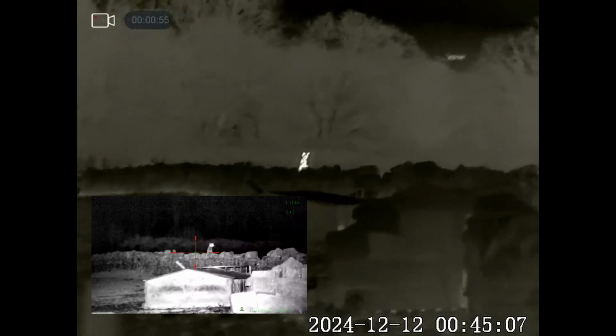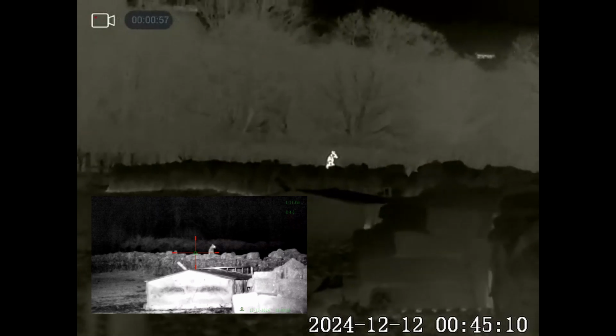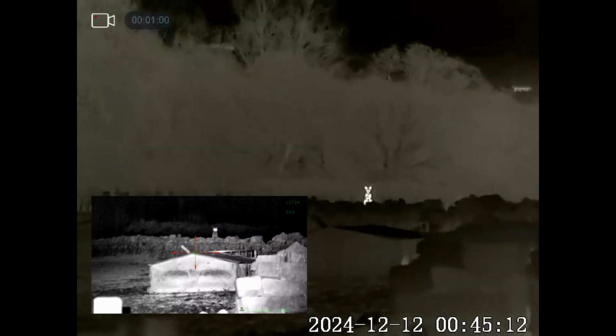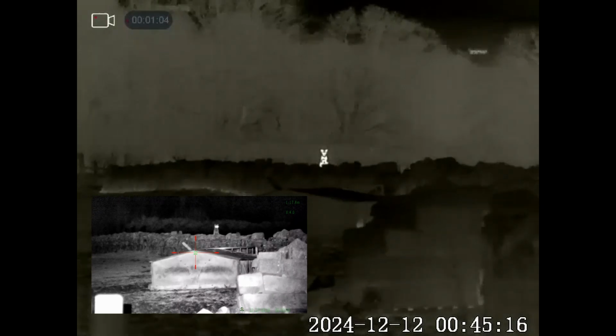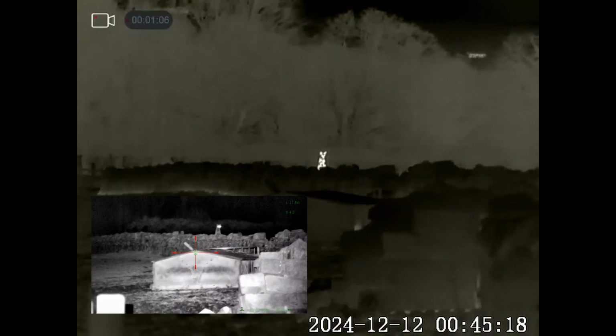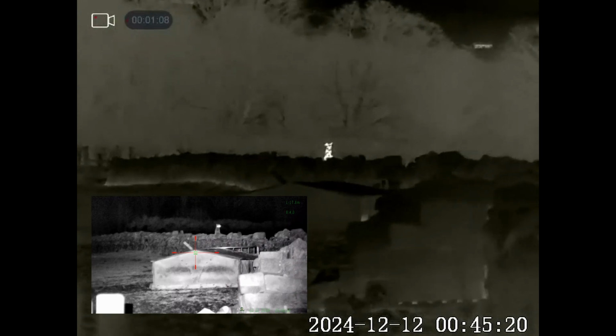I've got to say, I've never had a country fox as brazen as this one. I've cut some of the footage out because it was there for absolutely ages, just barking away at me, voicing its opinion, wanting me out the way.